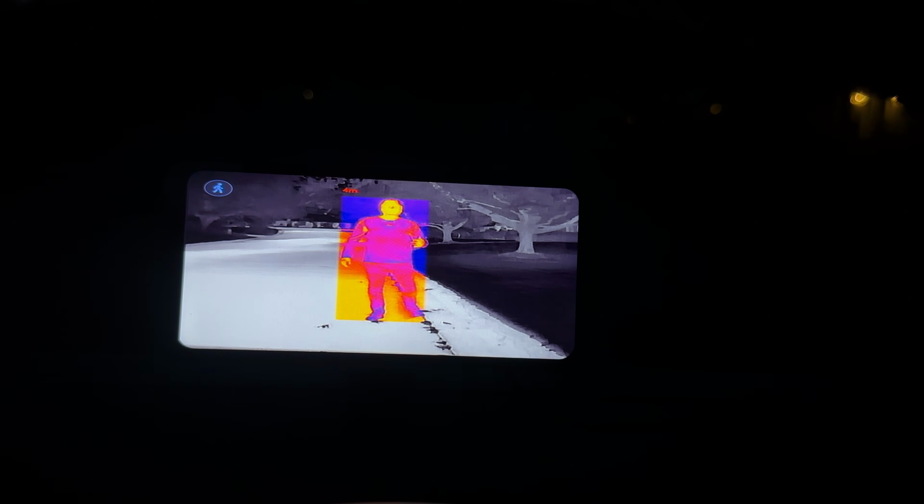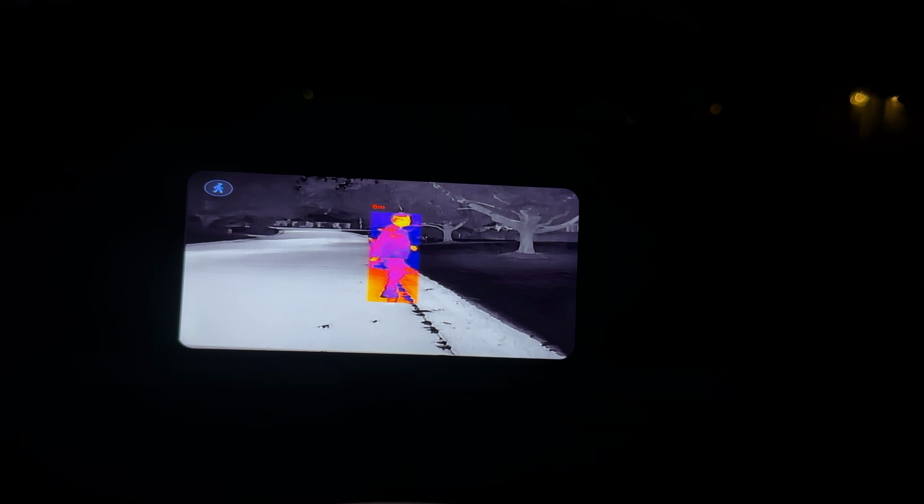This is a human, so it should be recognizing that there's a person coming through, getting really close. We are a bit far away now and walking out. This is really far, and it should recognize that there's a person. I'm hopping, and it should know. Again, it shows the temperature, and it recognizes it. So, walking towards the car, you should be able to see that there's a person coming in, and now there's a car on the way.